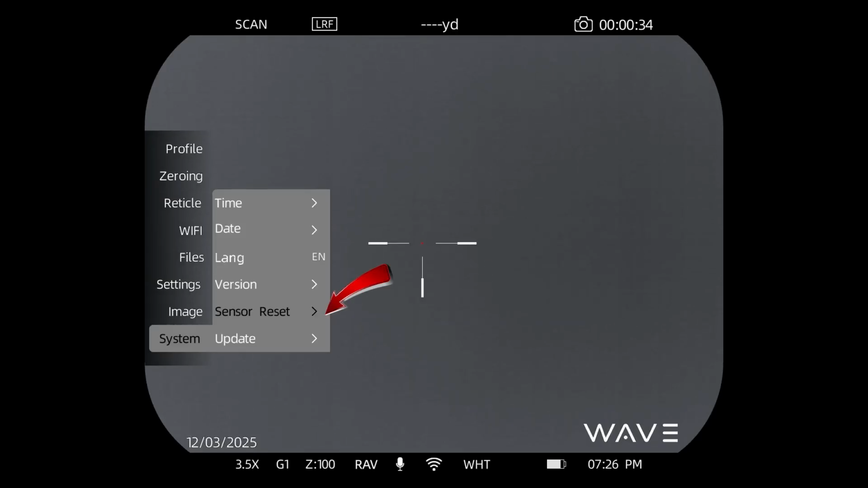Sensor reset. This is an interesting feature, and I would recommend that you don't reset the sensor unless instructed by somebody at our technical department to do so. But here's what this is about. We now live in a world where AI offers some really advanced deep learning opportunities.